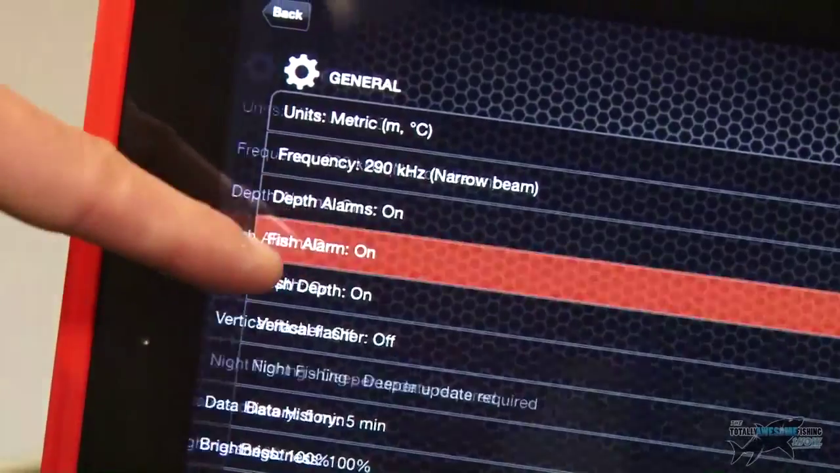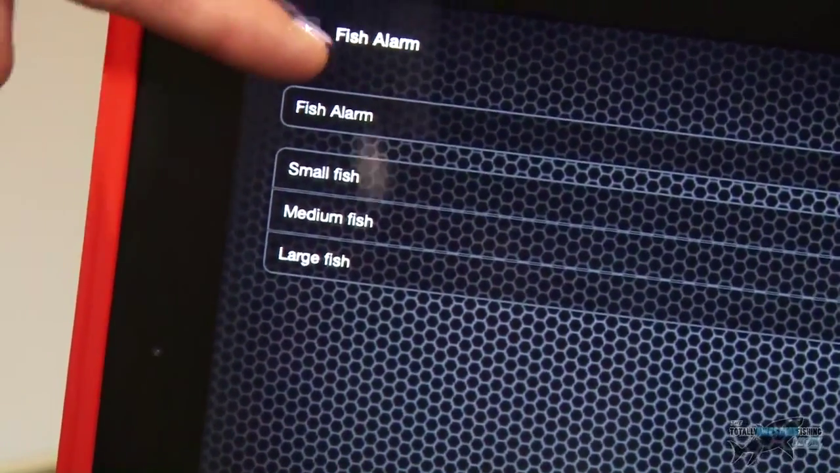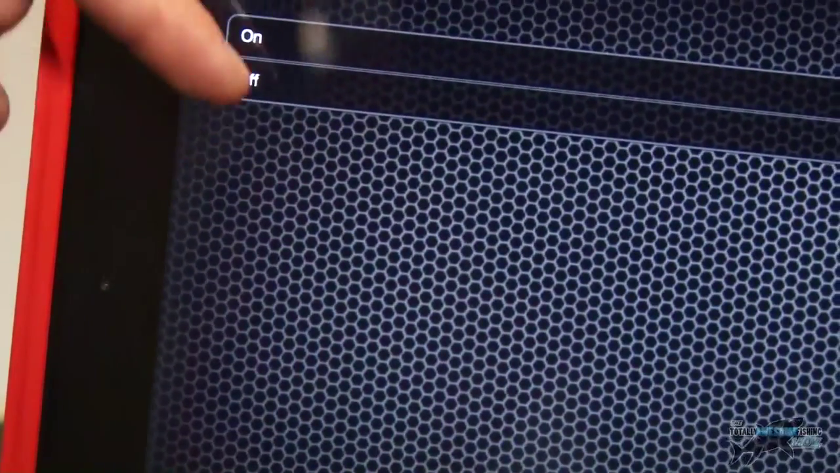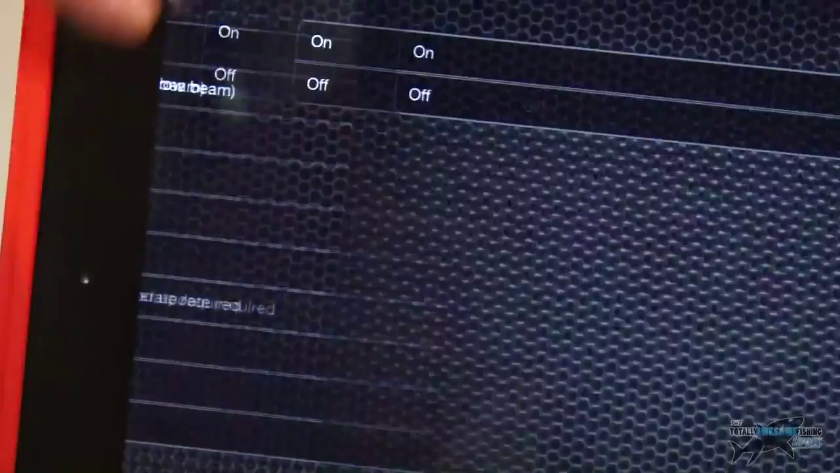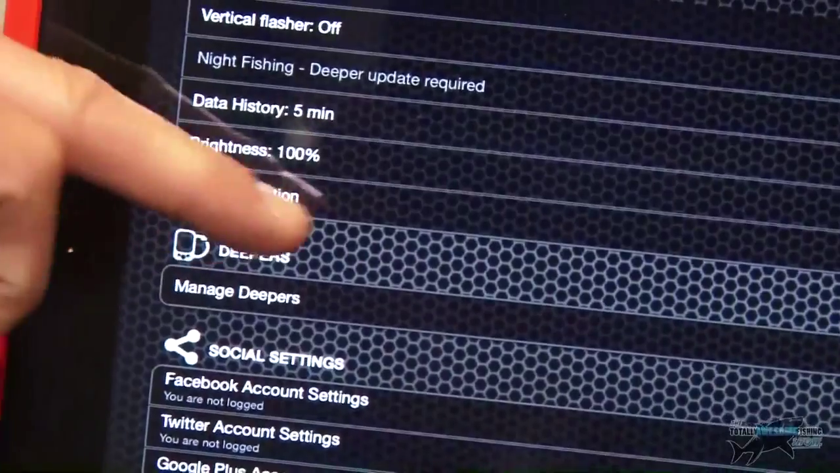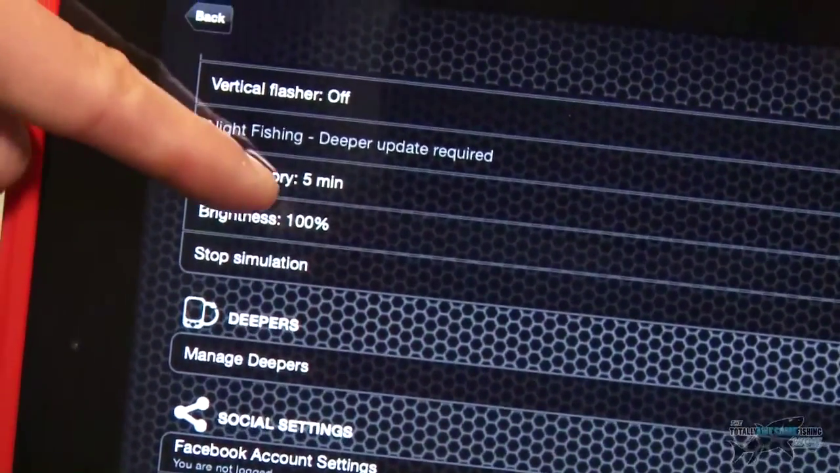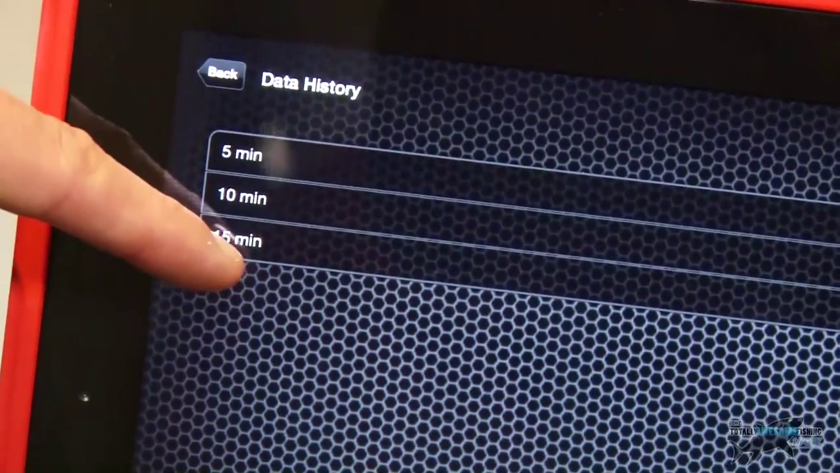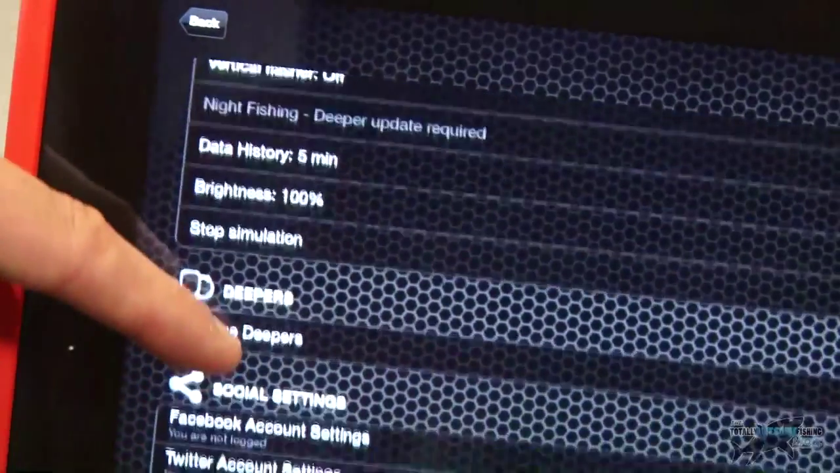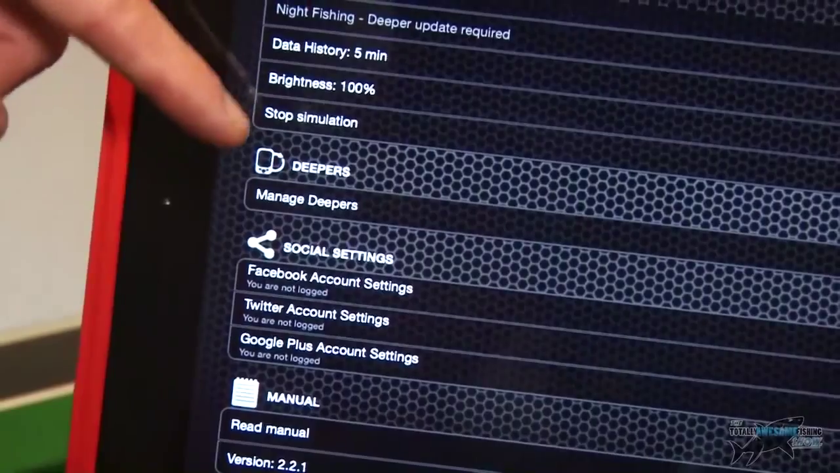The fish alarms there, when it locates different sized fish, it gives you a beep. You can turn them on and off as well. Fish depth, when I got those depth readings from those fish, again, you can turn those on and off as well. Vertical flasher, that's quite good for different sonar readings. Brightness, you can change the brightness. The data history, that was the bit we looked at a minute ago, and you can go up to 15 minutes back on your data history, which I think is really, really handy. And then you can actually connect a number of different deeper devices to the same app.